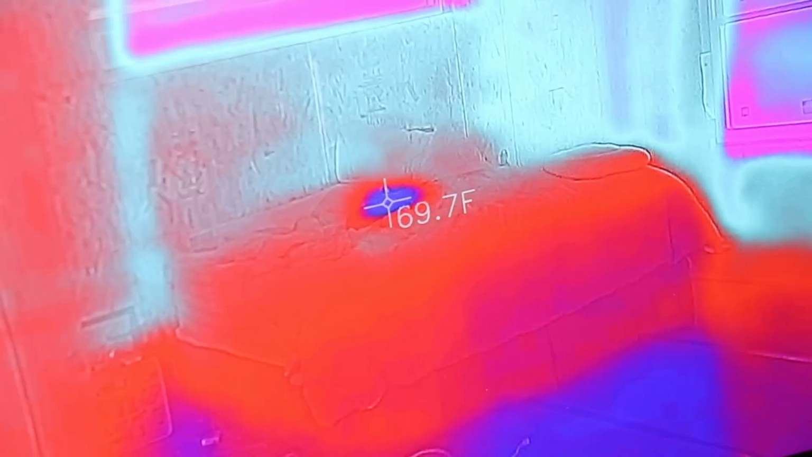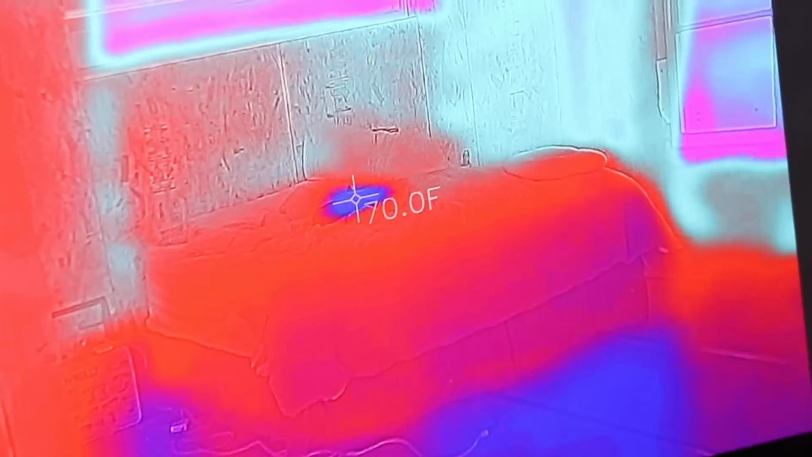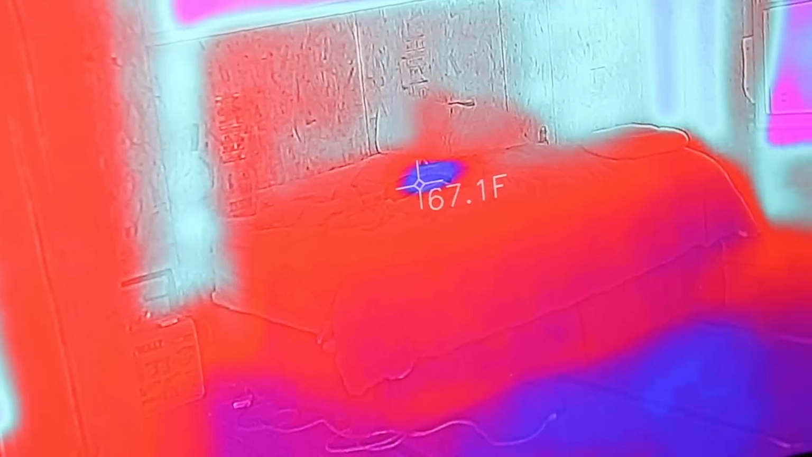It's really weird. There's some blue, really hot spot right there on the bed, surrounded by cool spots. Huh, that's strange.